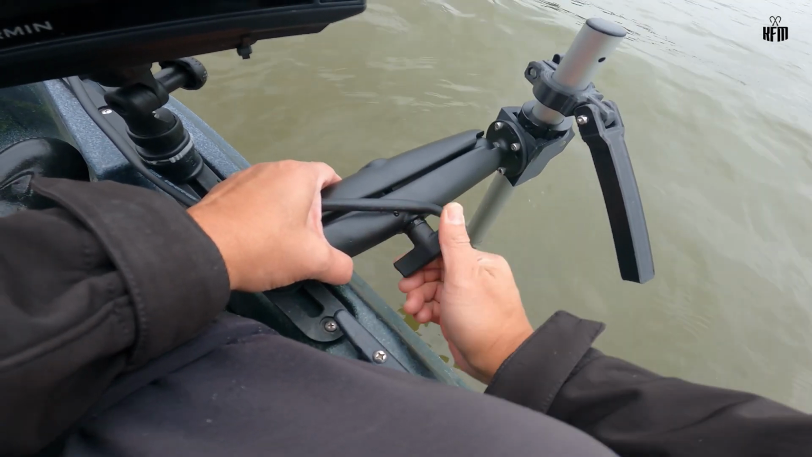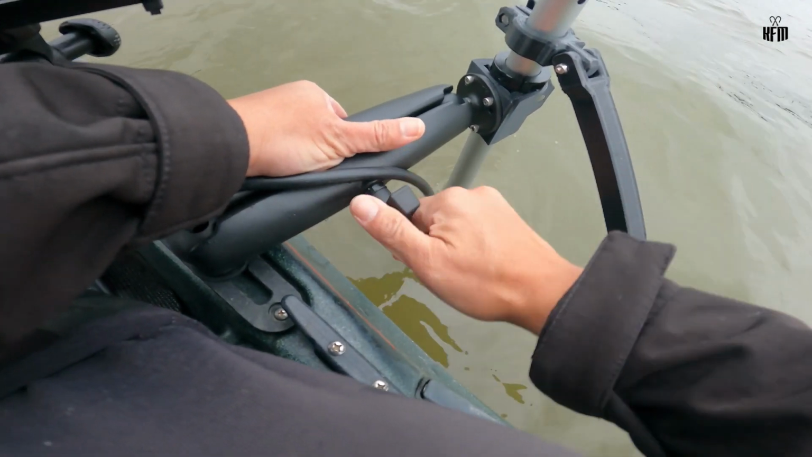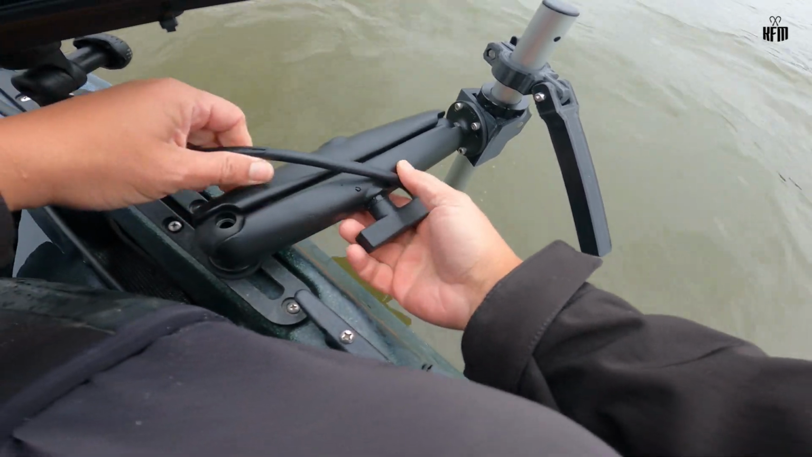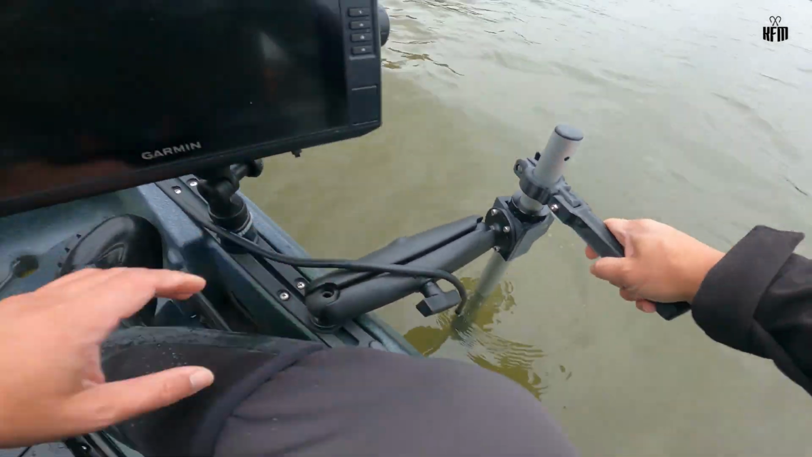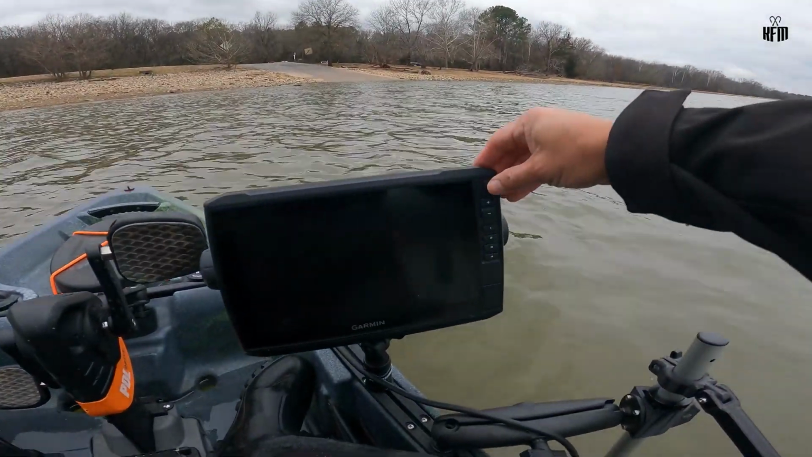Alright, set it up like that. And then we turn on the monitor.